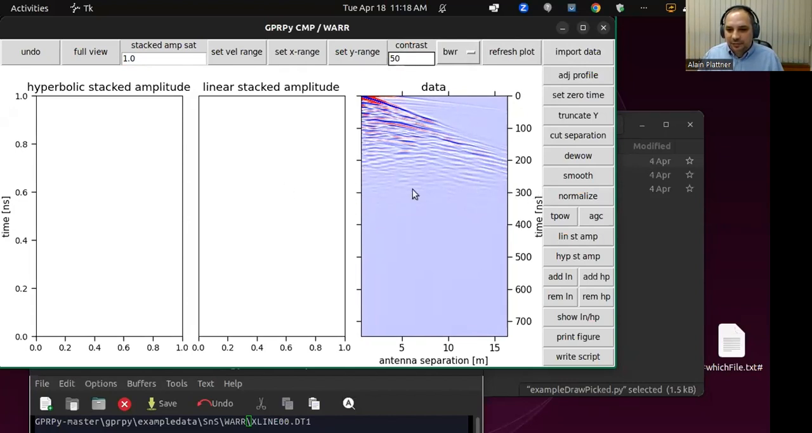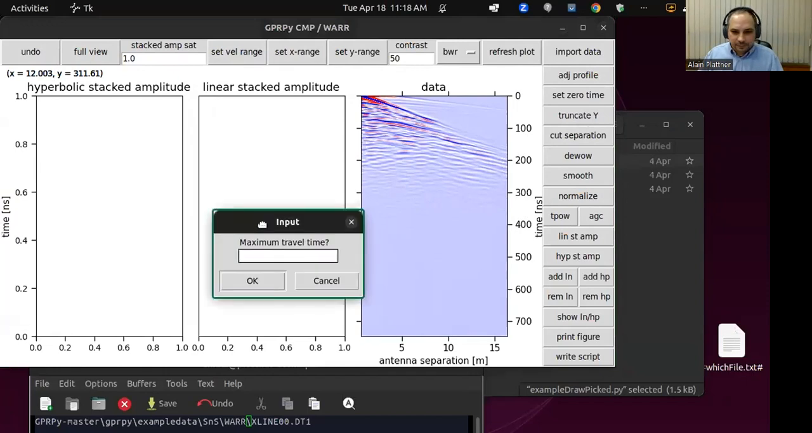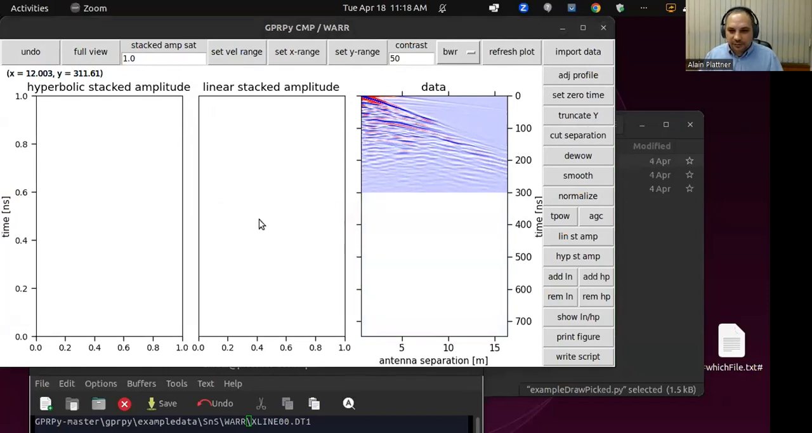Let's say we cut at 300 nanoseconds. We can do that again. This graphical user interface is very similar to the previous one, where up here we have settings for appearance, the undo button here, import data here, and these are the very similar processing buttons. So let's say truncate Y again at, I think, 300 maybe. Again, when we click, we get the coordinates. Maximum travel time, we said 300. Okay. And again, full view.